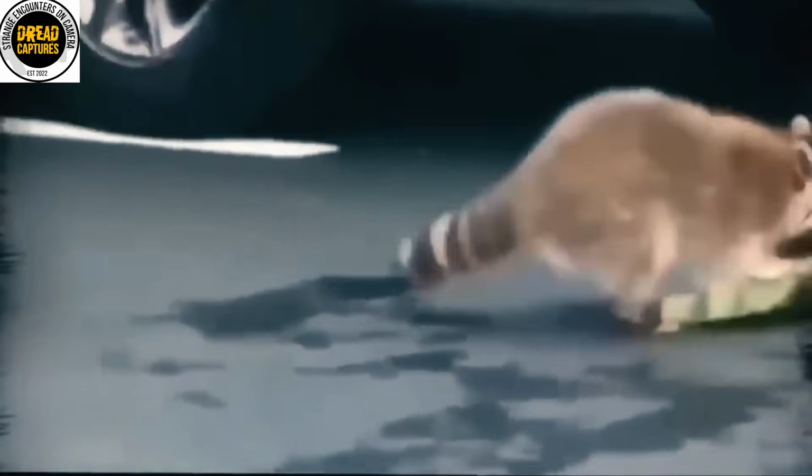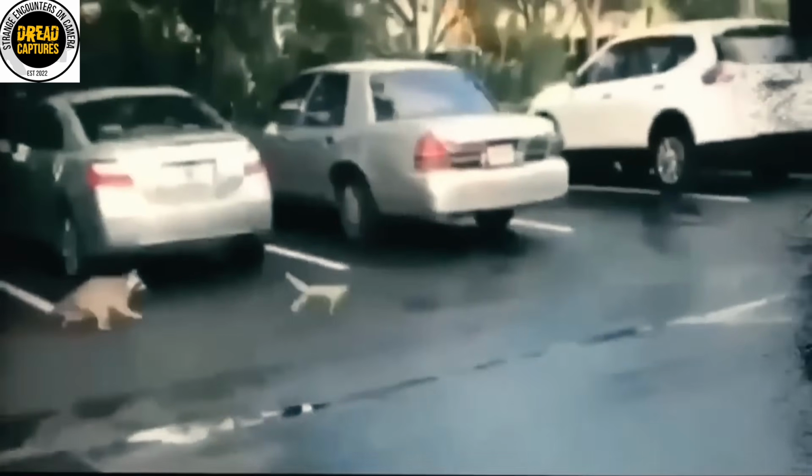Nothing to see here, just a little game of cat and mouse. I mean, this isn't something you see every day. A good Samaritan whipped out her phone and got this chase on camera. A raccoon in heavy pursuit of this iguana. The raccoon lunges and grabs the lizard.